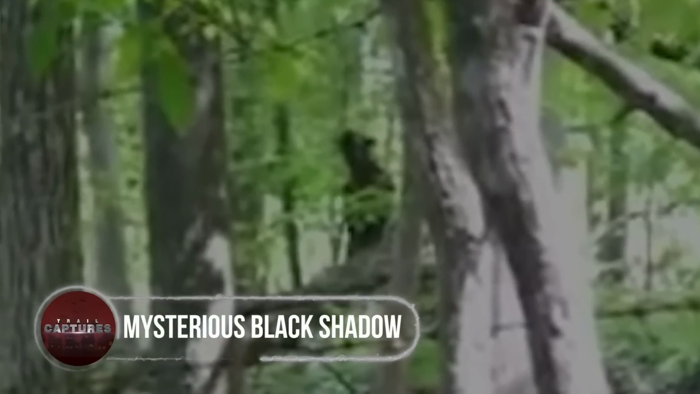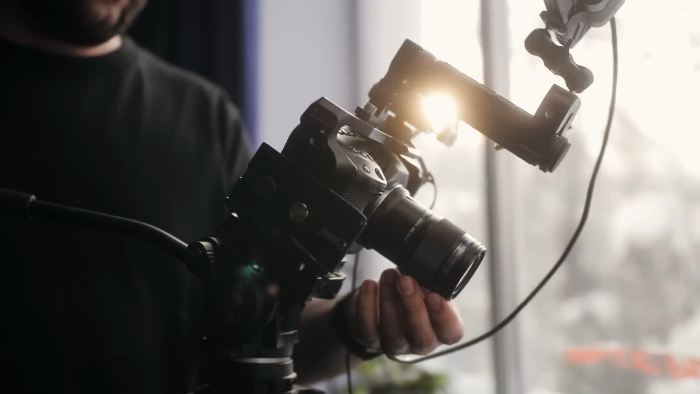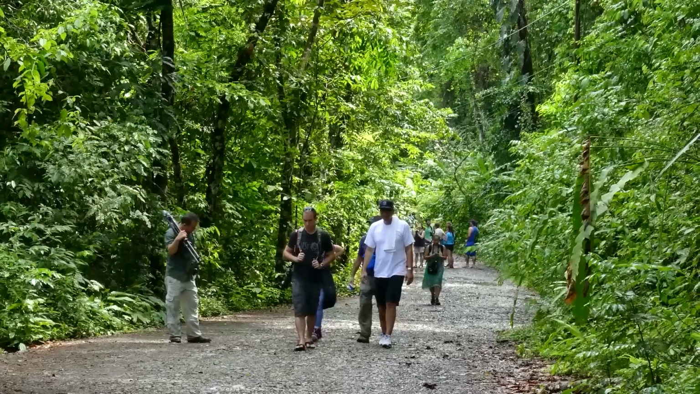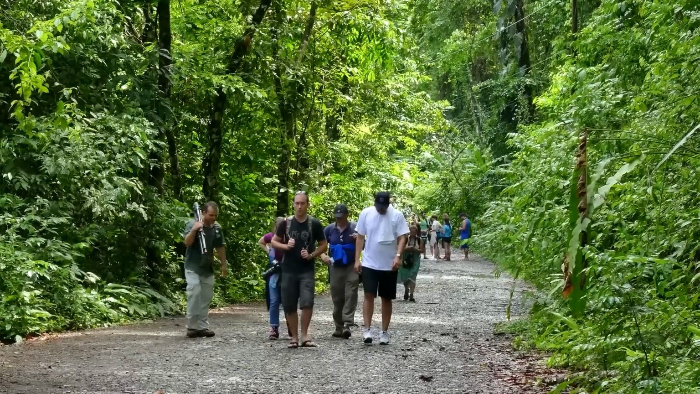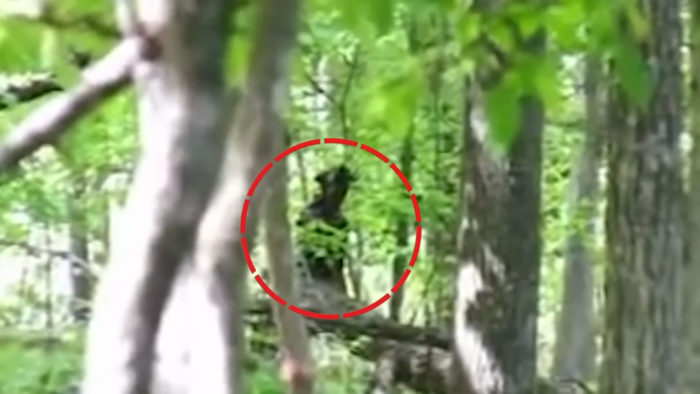Mysterious black shadow. Almost a decade back in April, a man filming his own horror movie set up a prop ritual circle in Tennessee's woods. The next day, after returning to that place, he found a mysterious dark figure standing exactly at that spot.